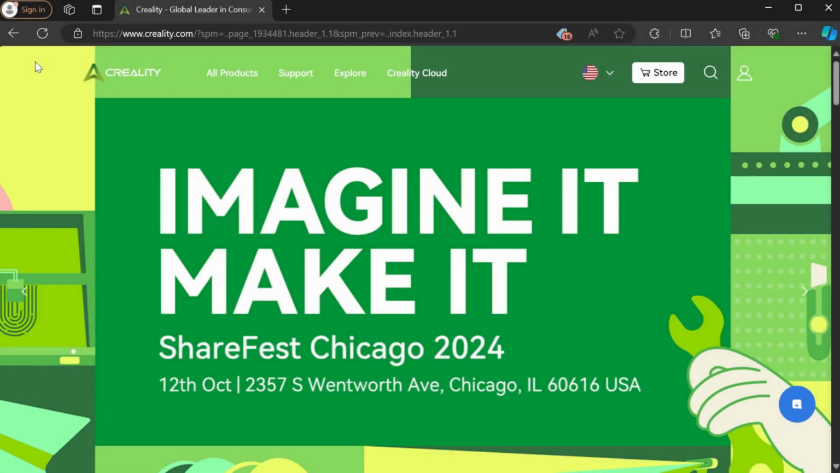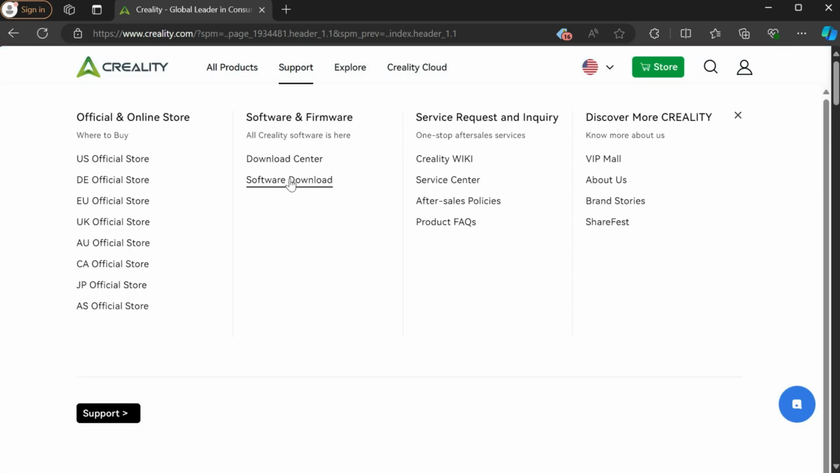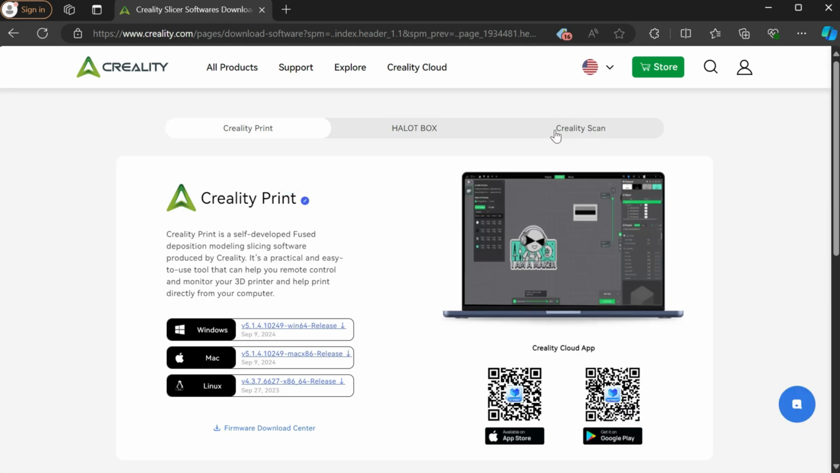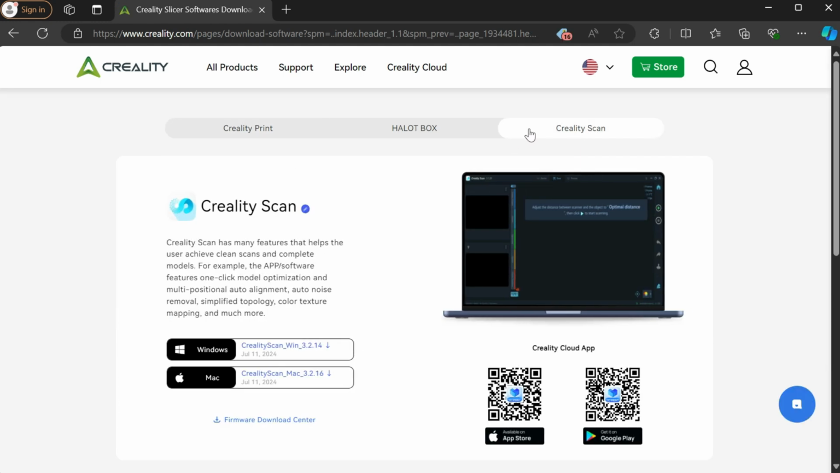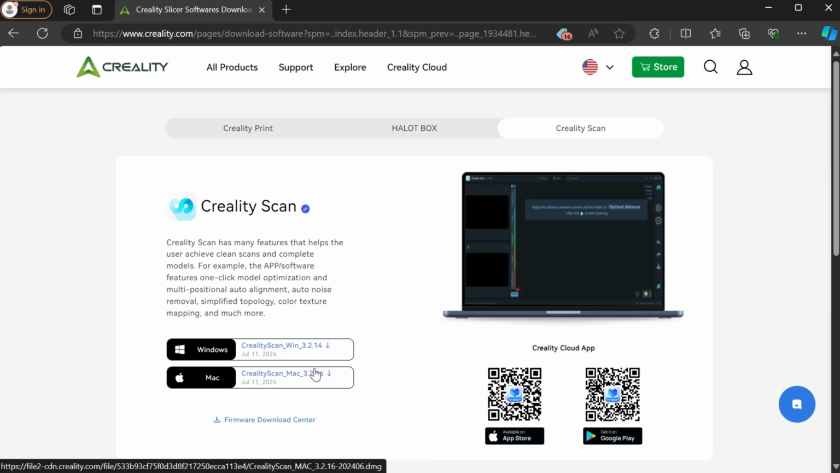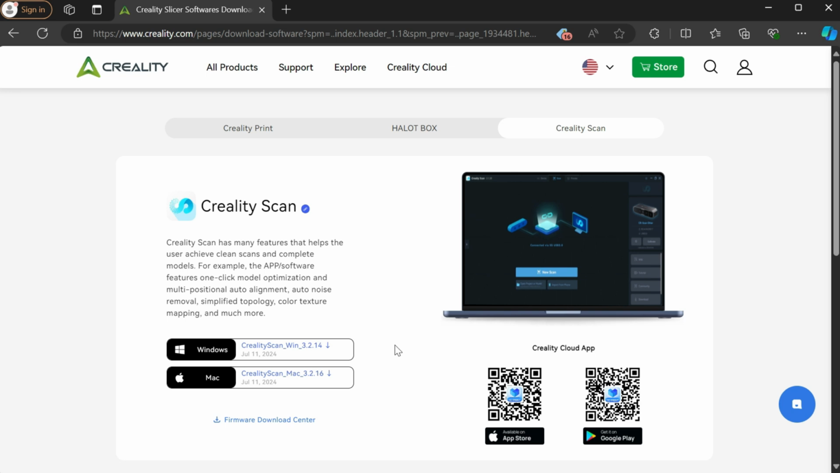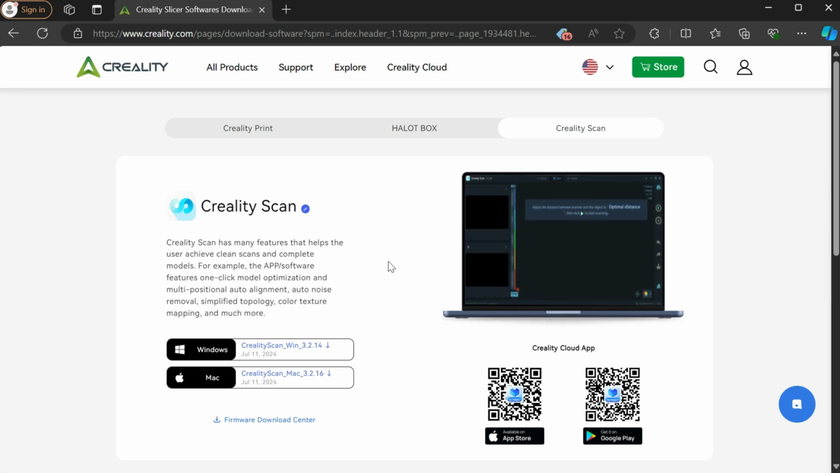All right, guys, let's go and get the software we need to get started, which is going to be the CR-Scan software. So go to the Creality website, go to Support and Software Download, and then go over to Creality Scan, and then download the latest Creality Scan for either Mac or Windows, depending upon what you're running on. And if you haven't already downloaded the mobile app, you can scan these QR codes over here and download that for whatever phone you're using as well. That'll help you later if you're trying to do any mobile scanning.